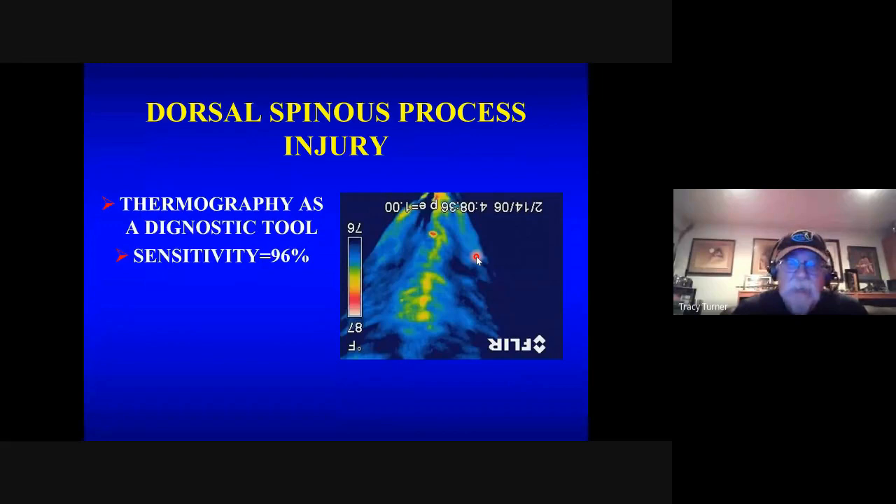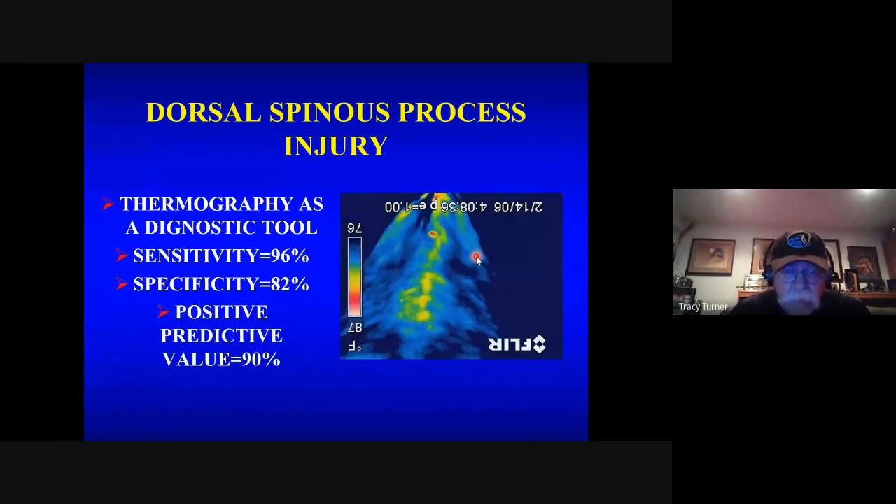Thermography as a diagnostic tool, we were able to look at hundreds of these horses, had a sensitivity of 96%. I mean, thermography just doesn't miss them. Specificity of 82%, because that's a finding specific to dorsal spinous injury. And I think most important, a positive predictive value. Meaning if I see one of these patterns that we've associated with dorsal spinous process injuries, I have a 90% chance that that's exactly what I'm dealing with.